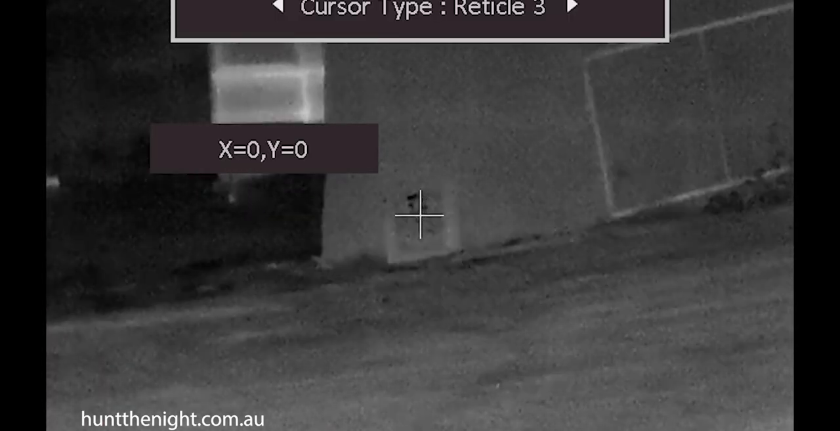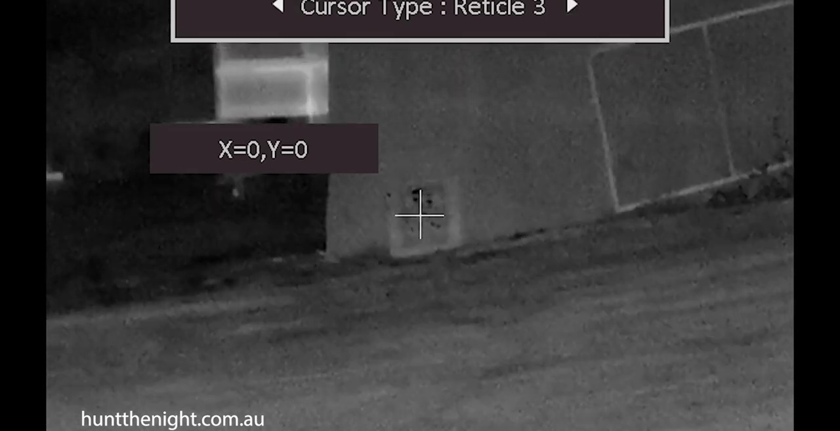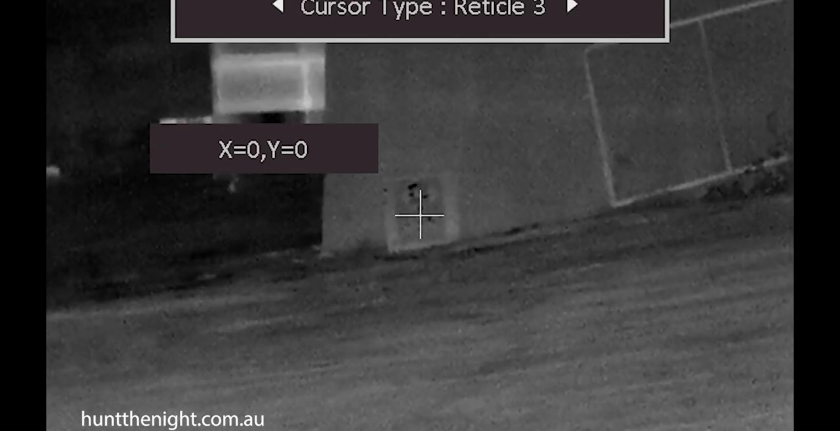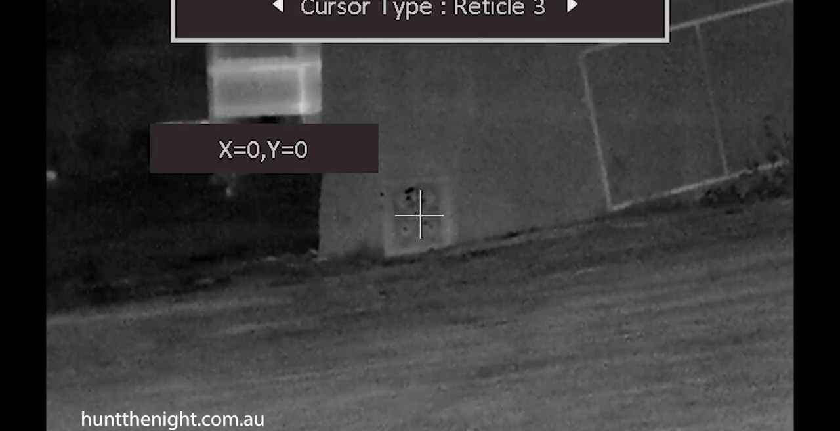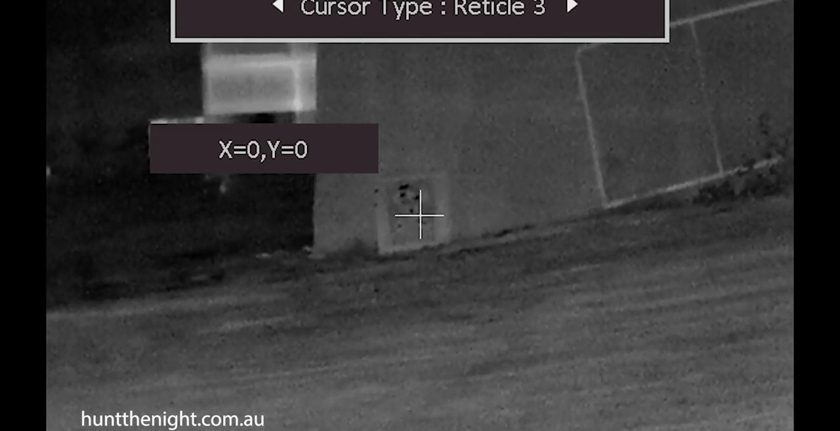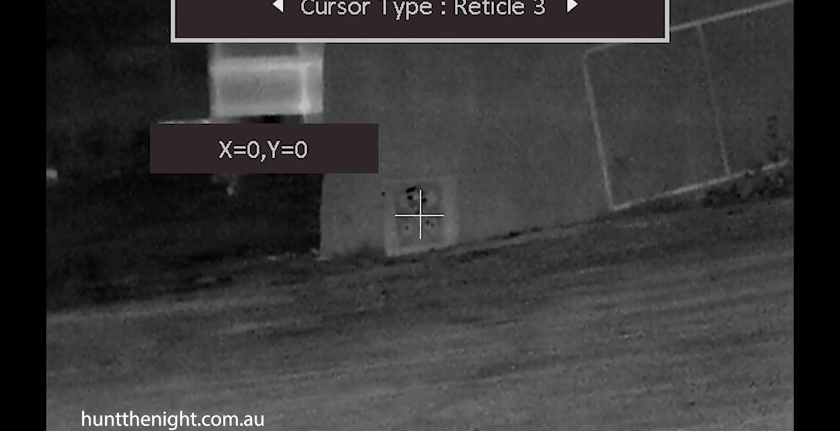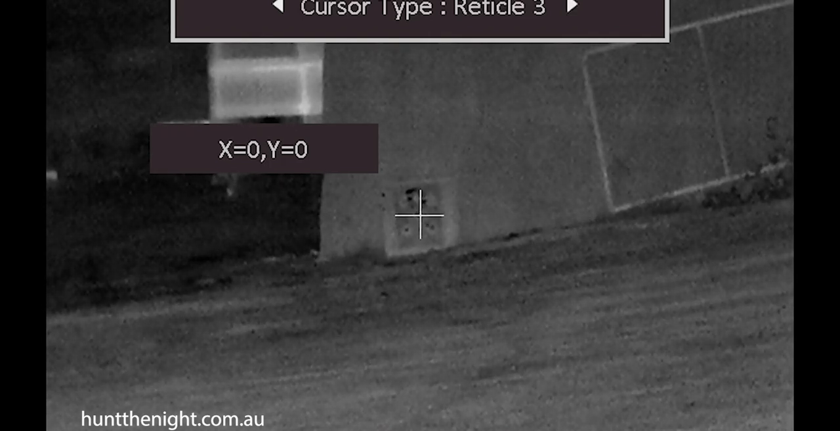And when we square this reticle back up into our point of aim, and this would be so much easier from a bench or a bipod or something like that, I've really just got this scope attached to a tripod, and it's not the best tripod for what we're doing. So we're going to get this squared up.